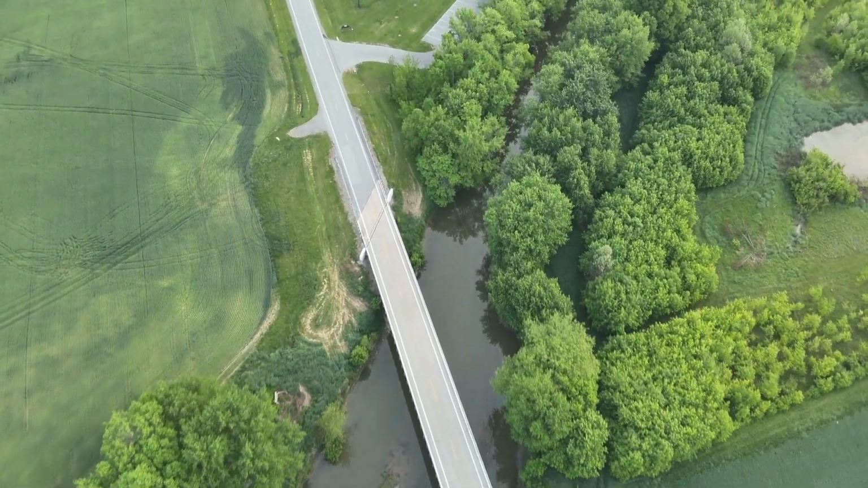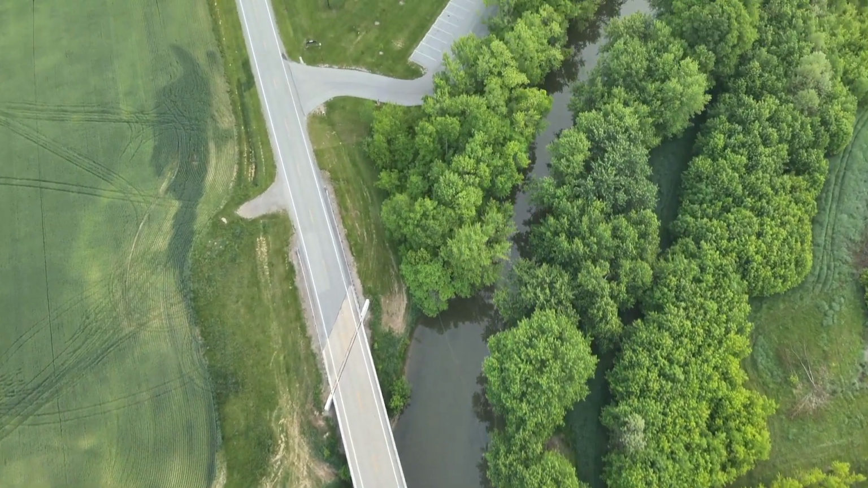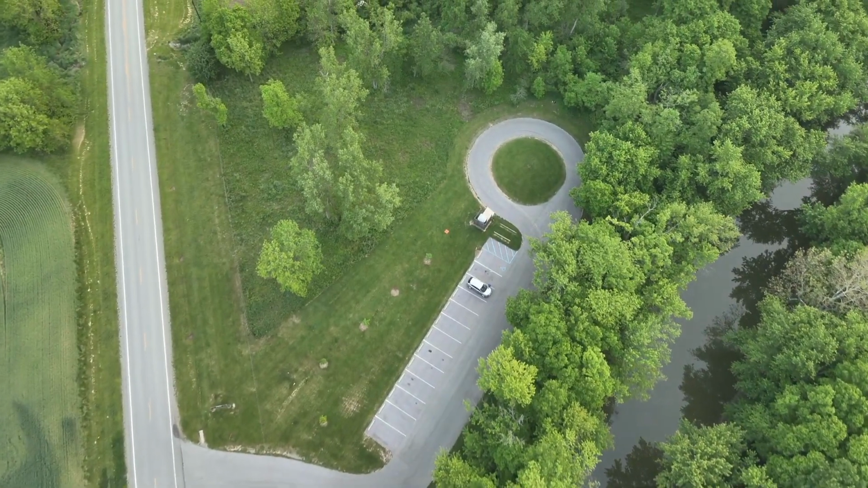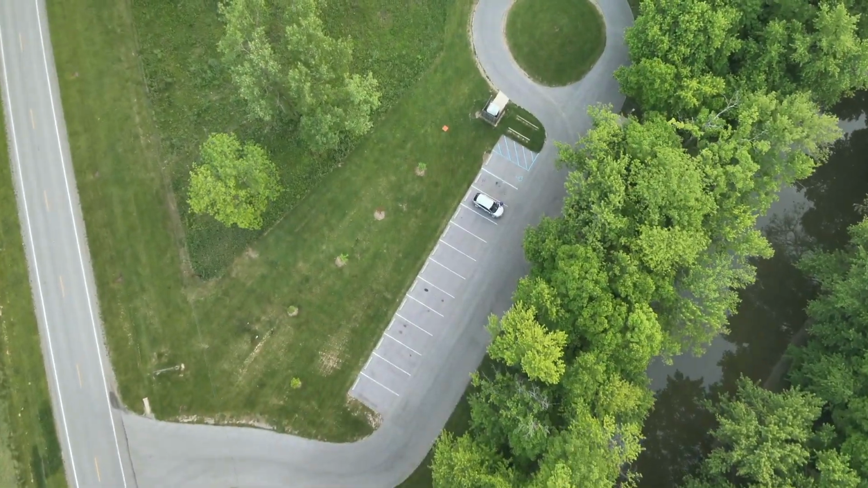Pretty nice, 2 different locations. Kind of changing things up here. I'm flying back to the launch pad, out of battery. Need to move to another location to check on Ohio Fawn #1.